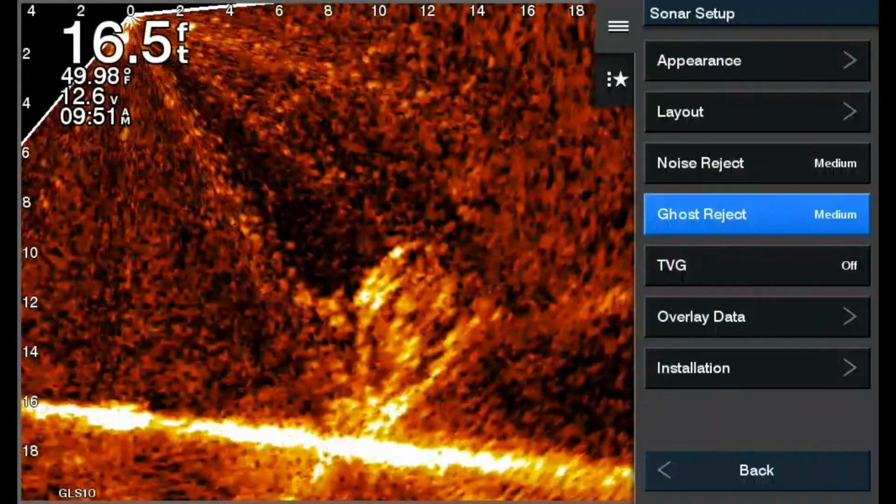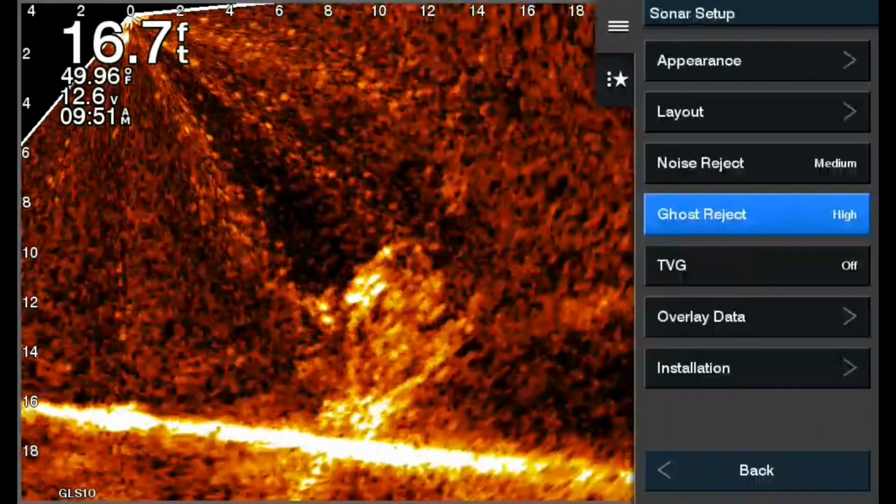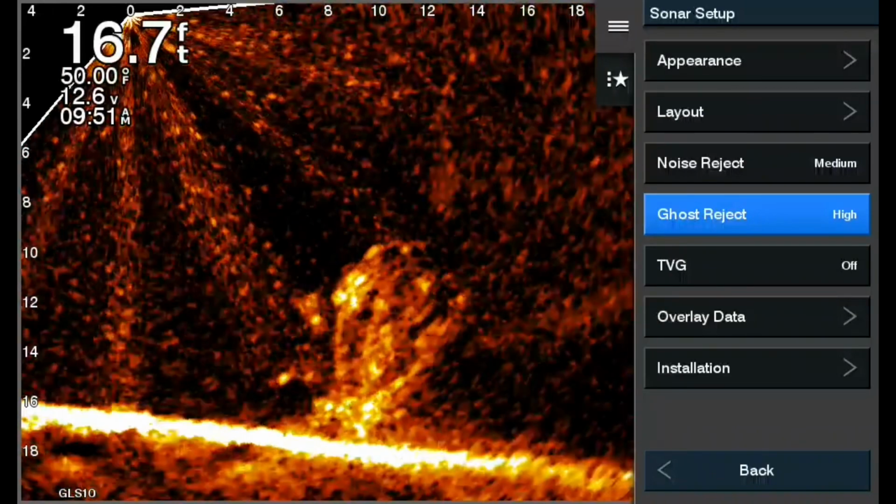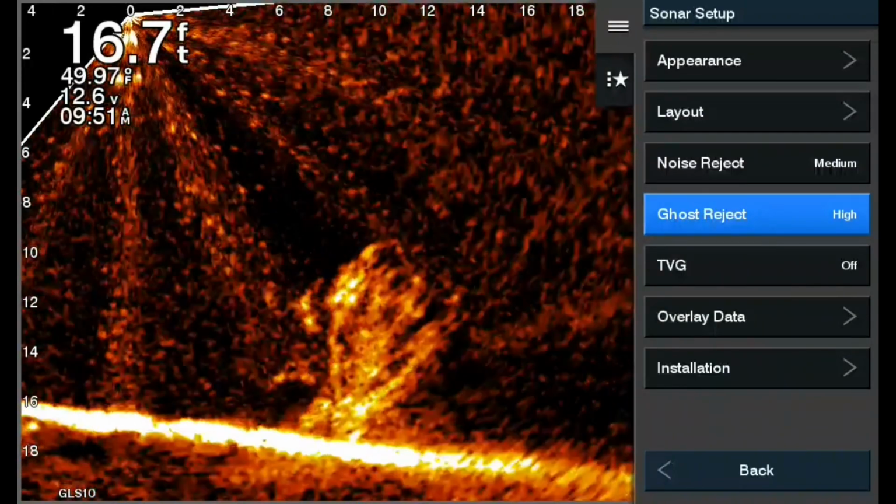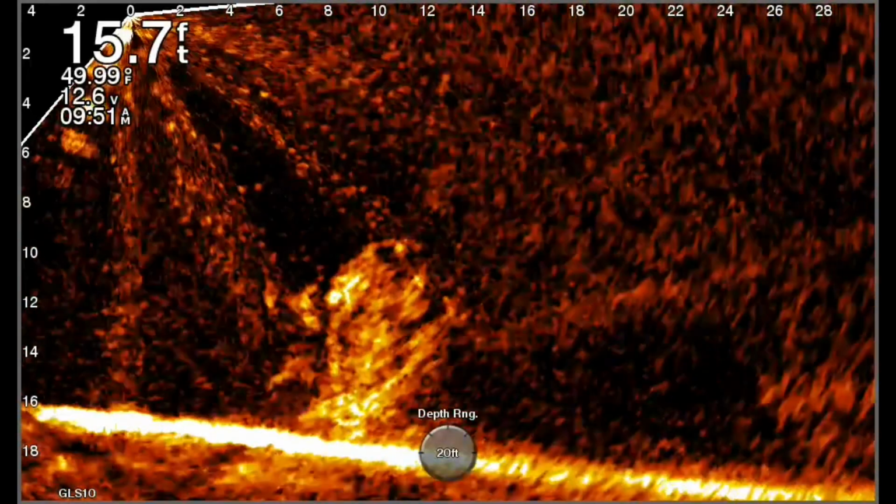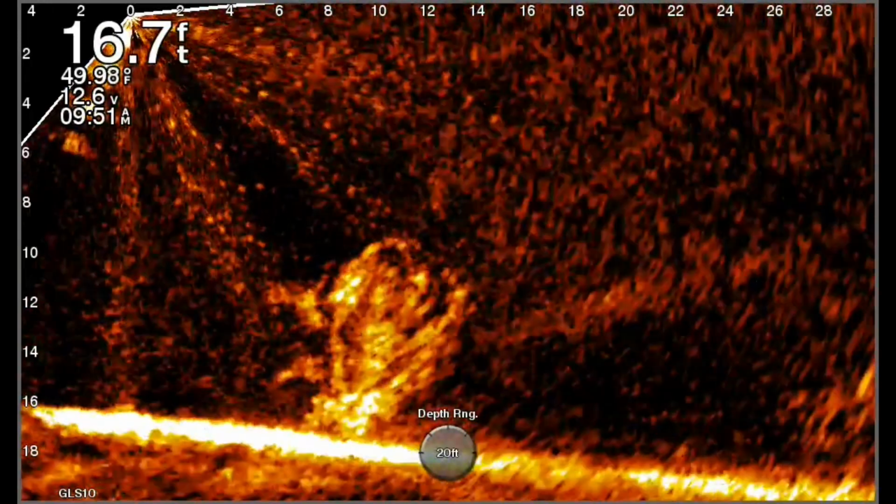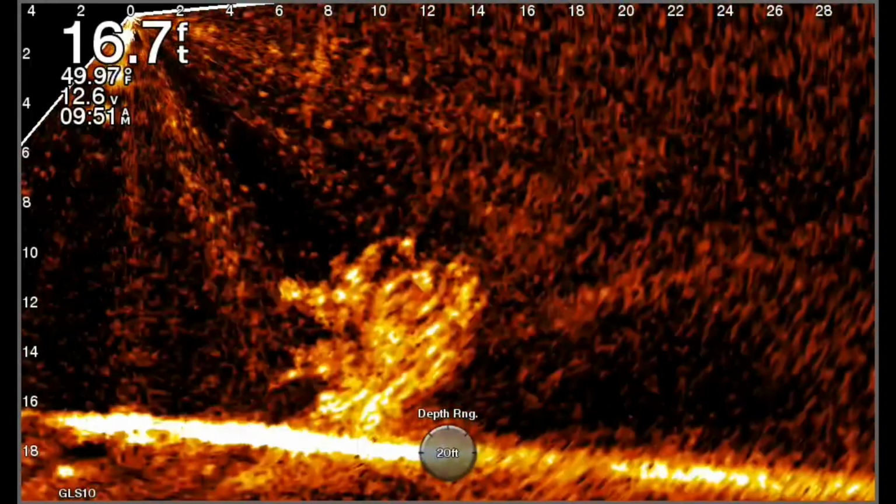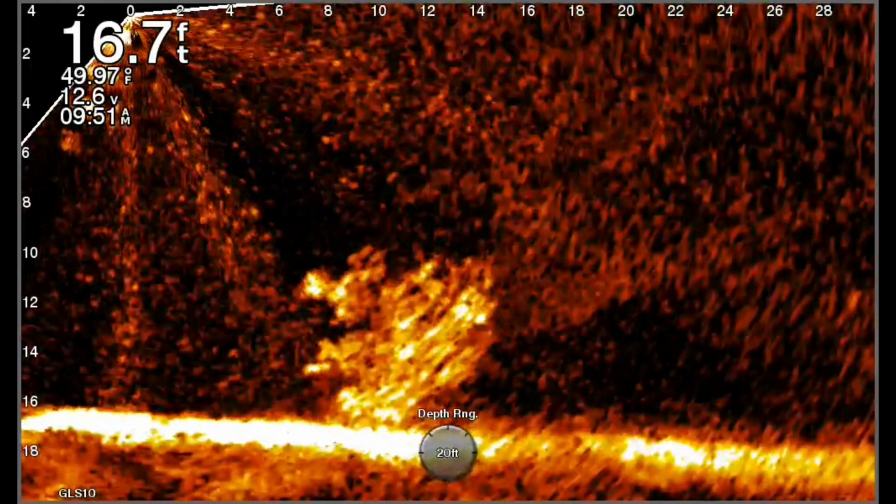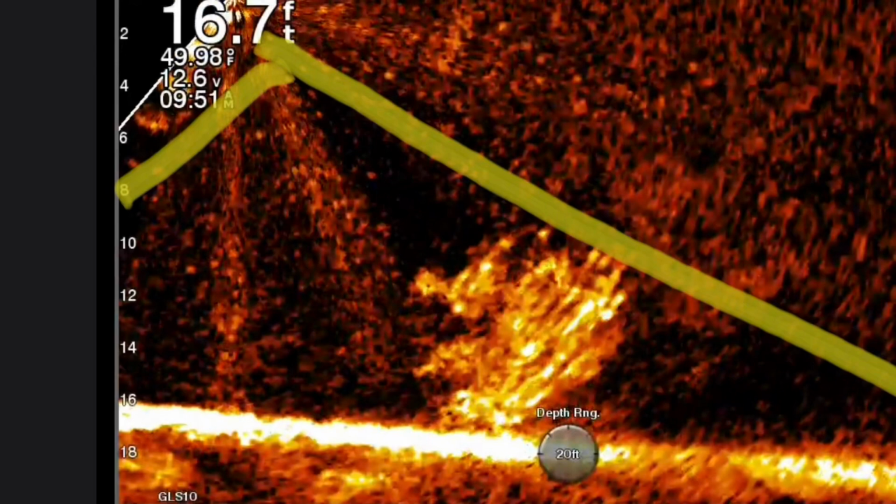So we started off on low, and what they do with the ghost tree setting is take some of the power and redirect it from some of the down beams into more of the out beams, and that is supposed to keep them from colliding and creating the ghost tree. What I have found by turning this on is it creates huge voids. As you can see right here, you see the lower part of the beam, from about straight under the boat out to about halfway. See how it's black there?